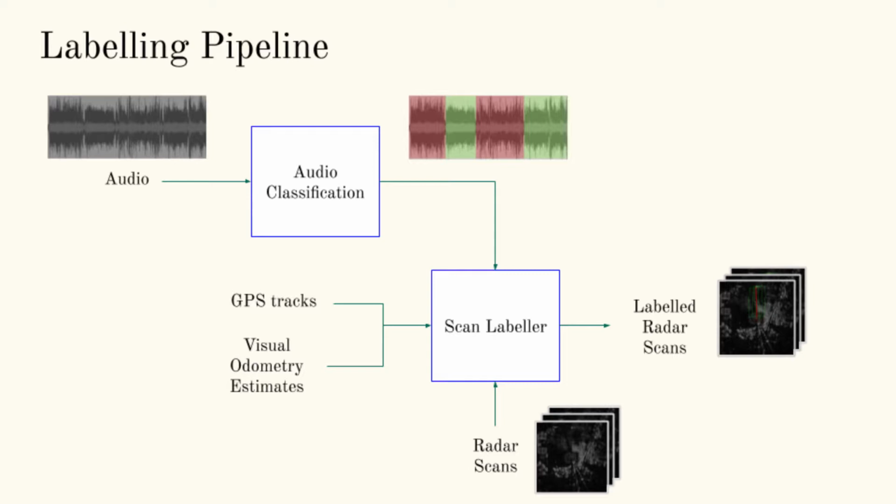So this is an overview of the labeling pipeline we designed. As previously mentioned, we first classify the audio signal based on terrain, and then combine this with the GPS measurements and visual odometry estimates to produce a label for each scan.